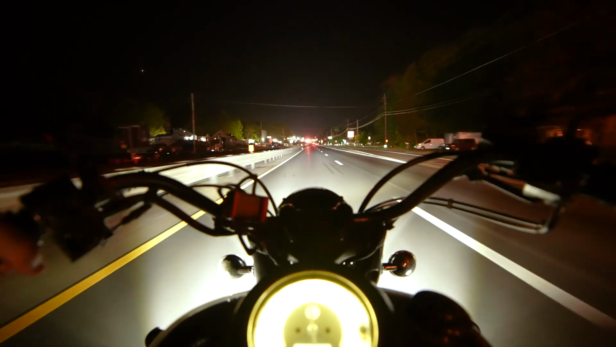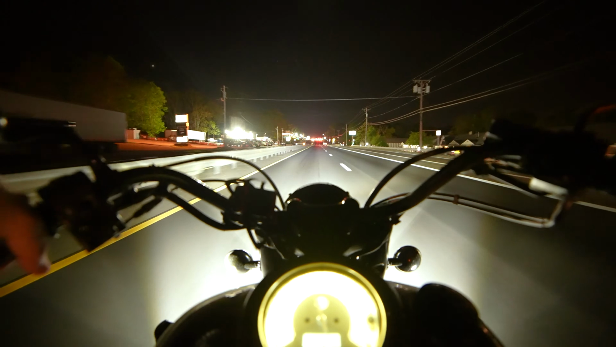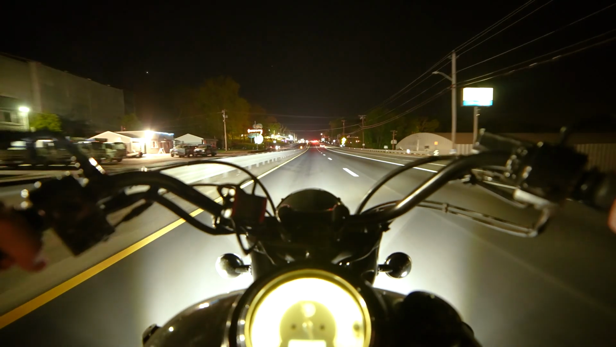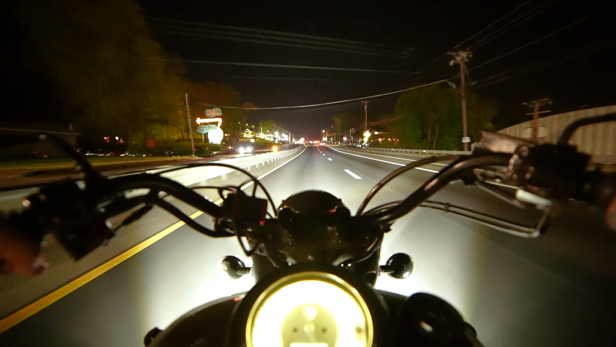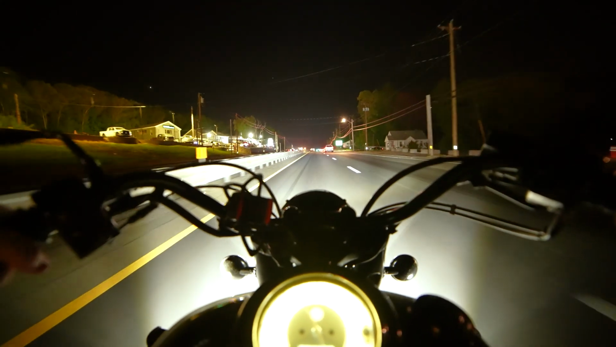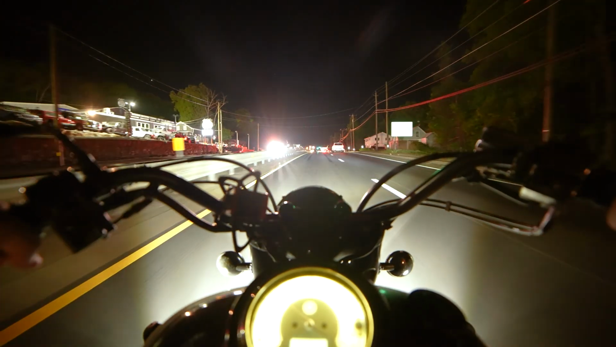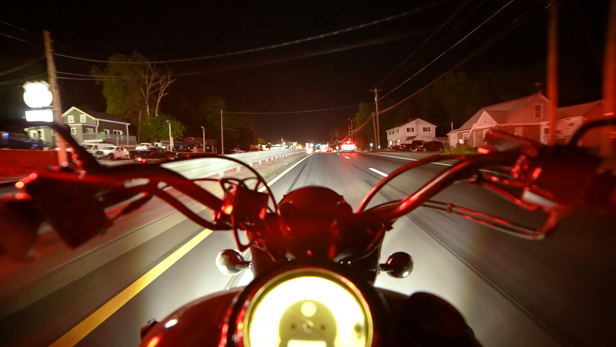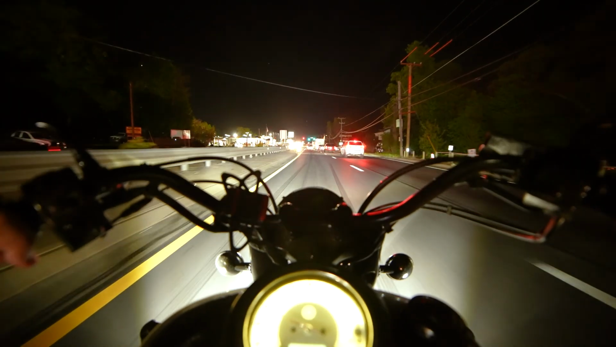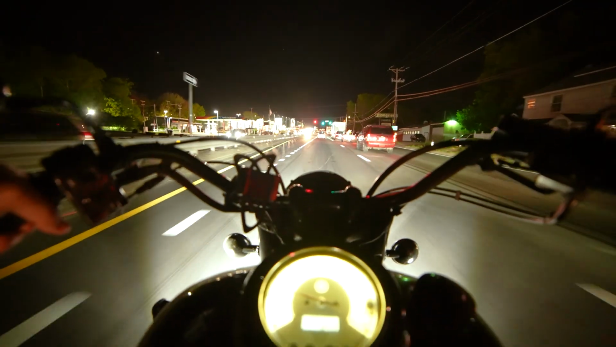GoPro is still blinking. Well, the drive-in's got a line. That's always good. This drive-in is known as the Rustic Drive-In. And way back in the day, they showed adult films, which is very odd to me. It's very odd that a drive-in would show adult content. And you could go and watch porn at the drive-in. It's very interesting.